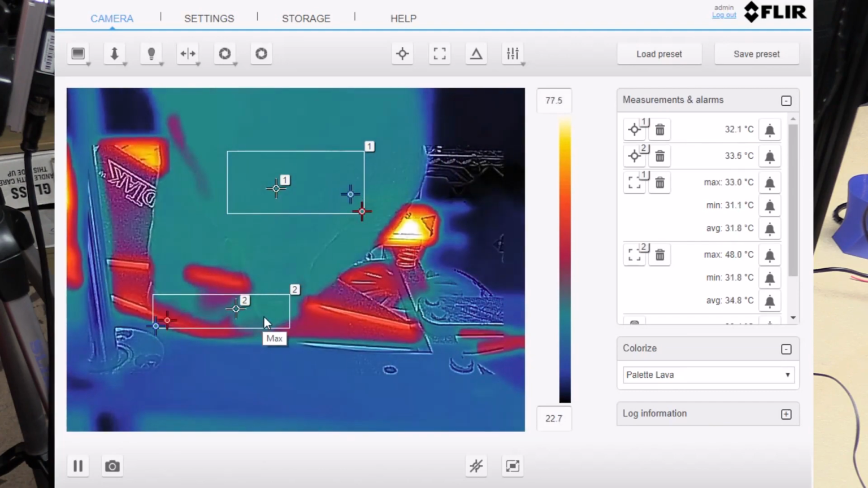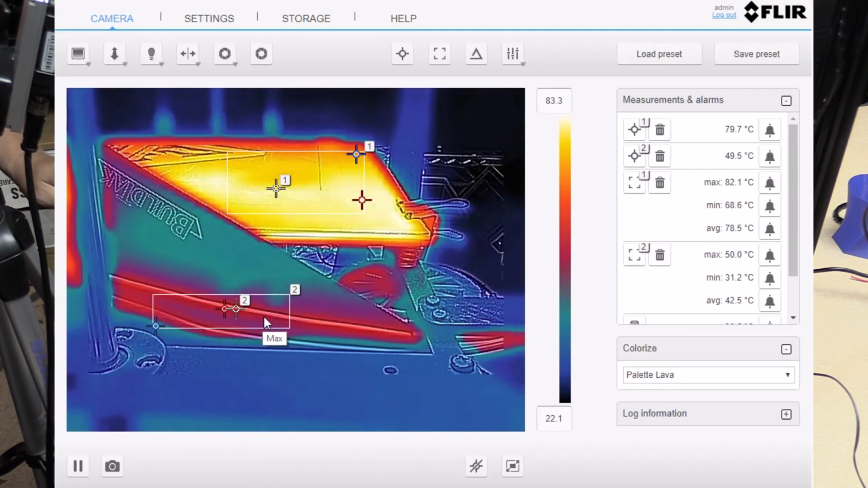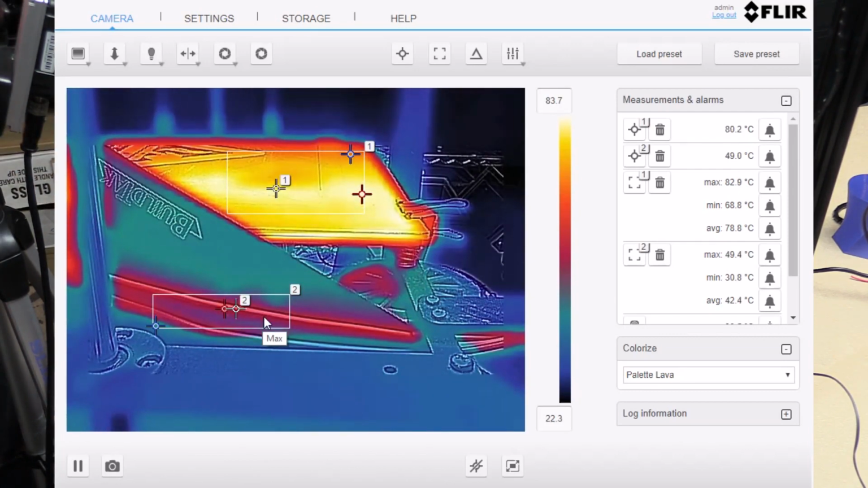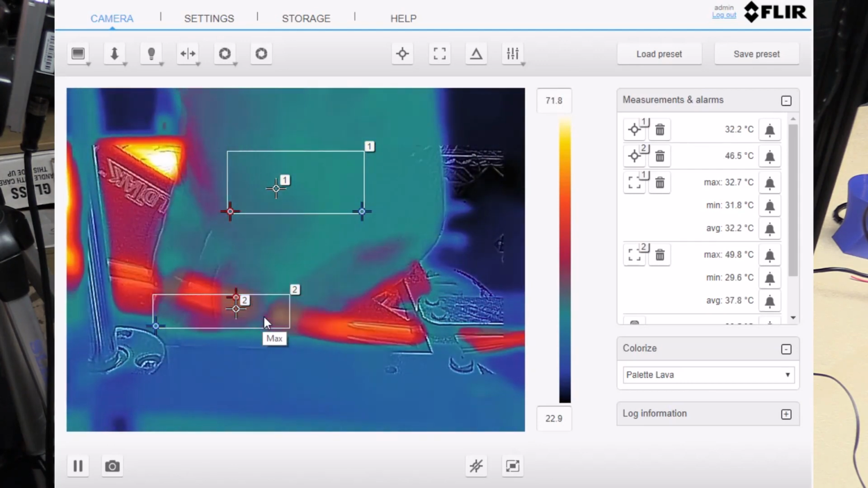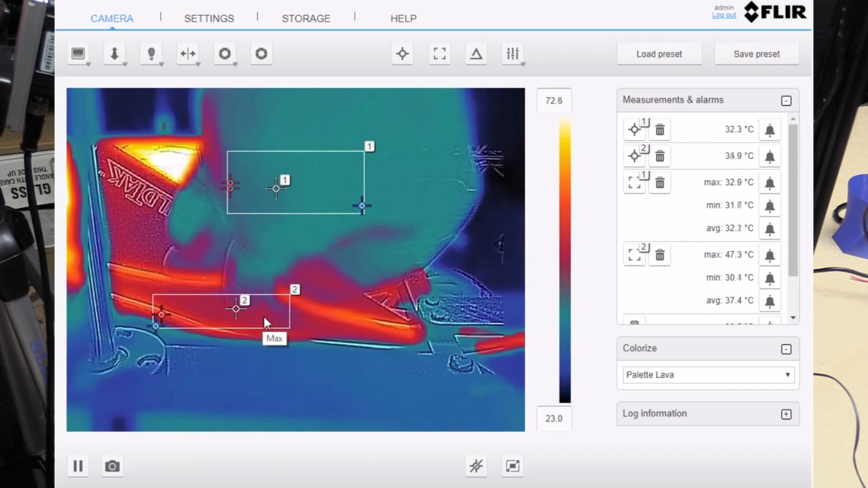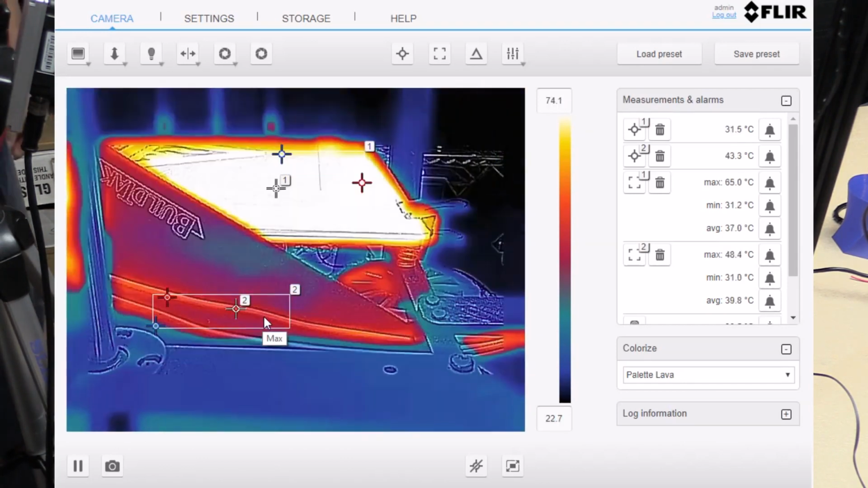Yeah, it is. That's distinctly hot. It's still heating. But it's getting quite floppy and very soft from the temperature.